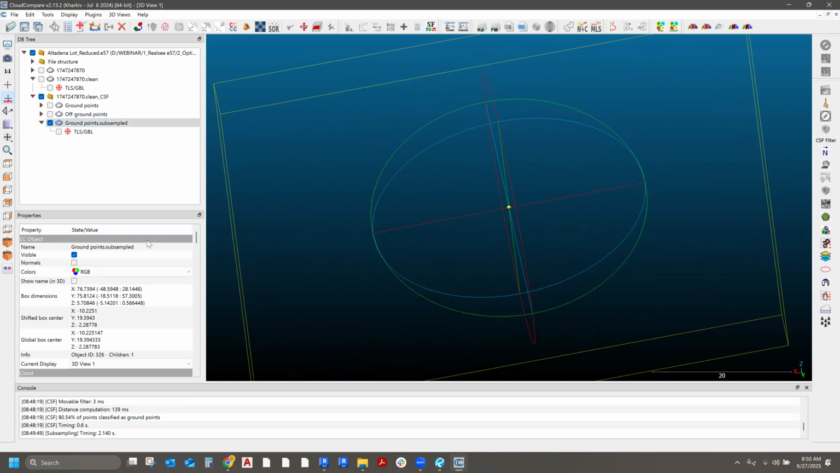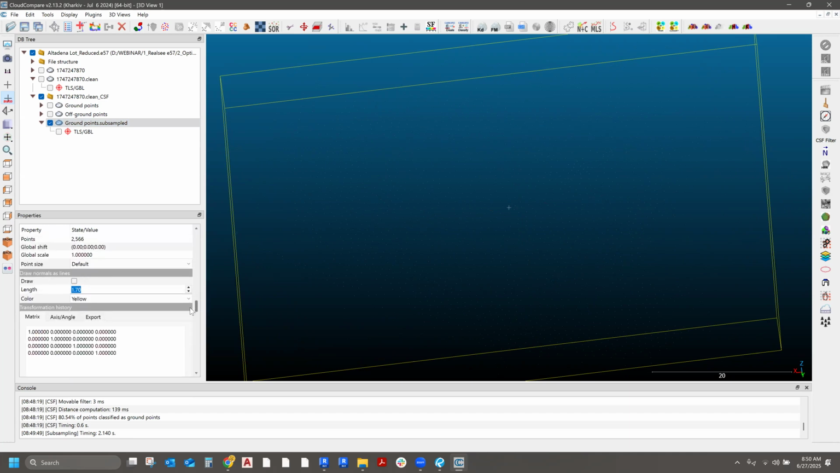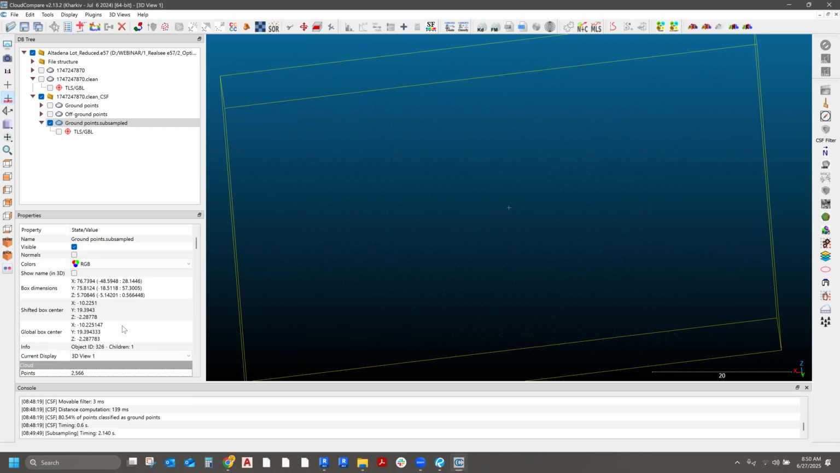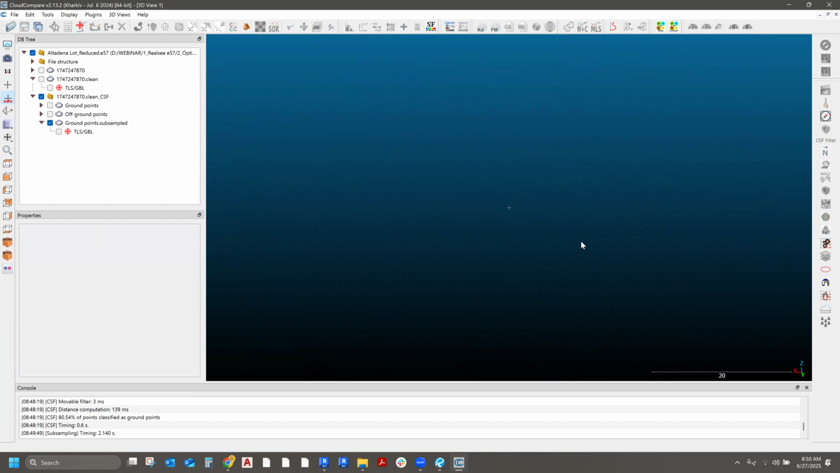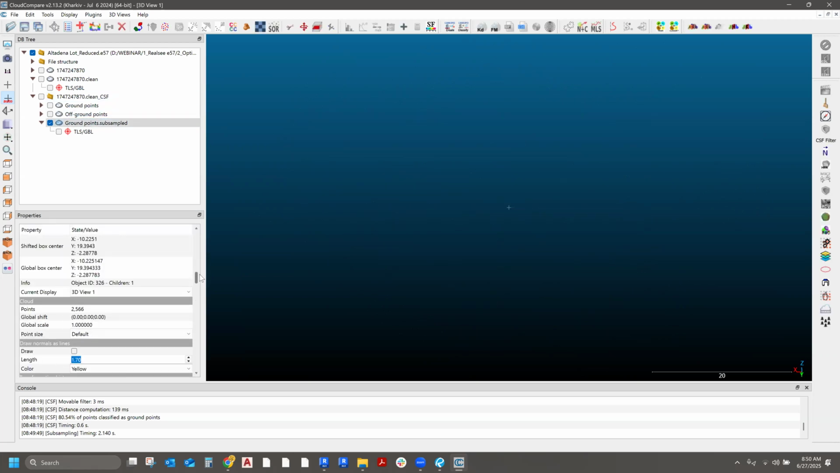Yeah, there's a little point. They're little dots on the screen. You might not be able to see them, but there's a bunch of little dots on the screen that represent the surface. So now we made 14 million or whatever into